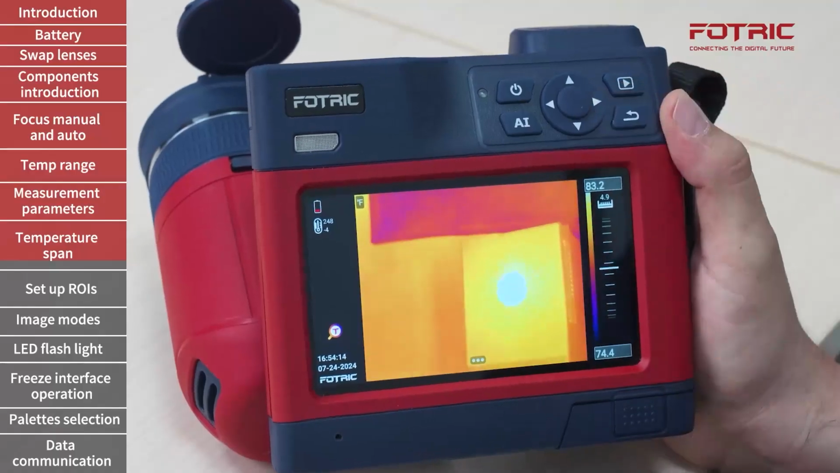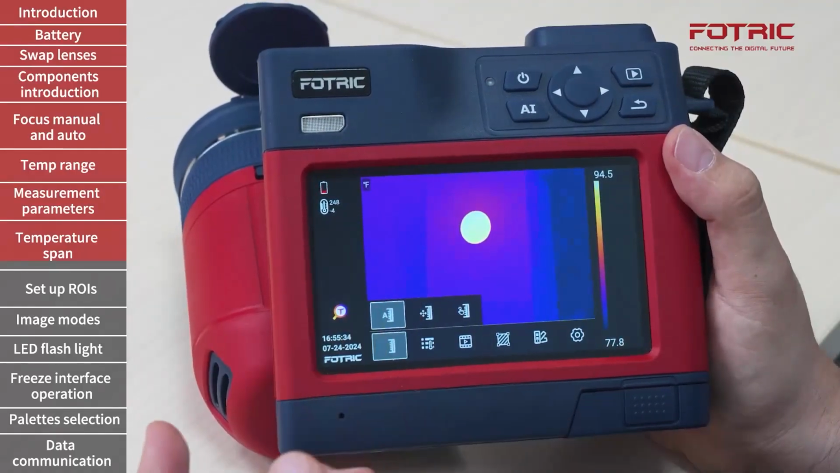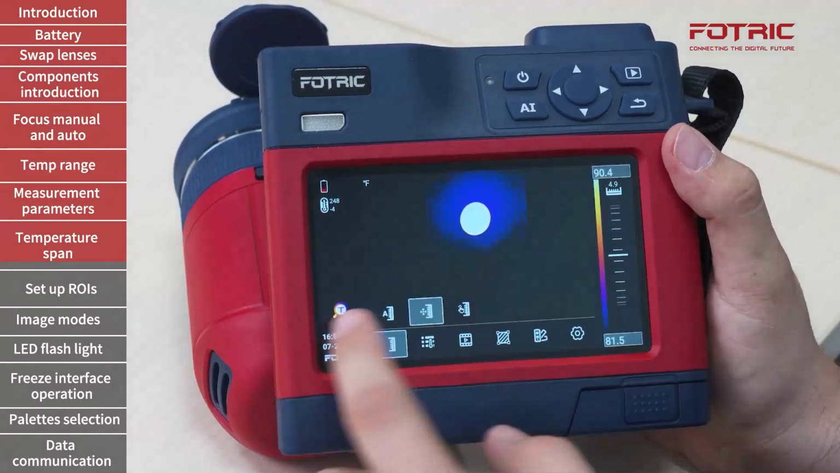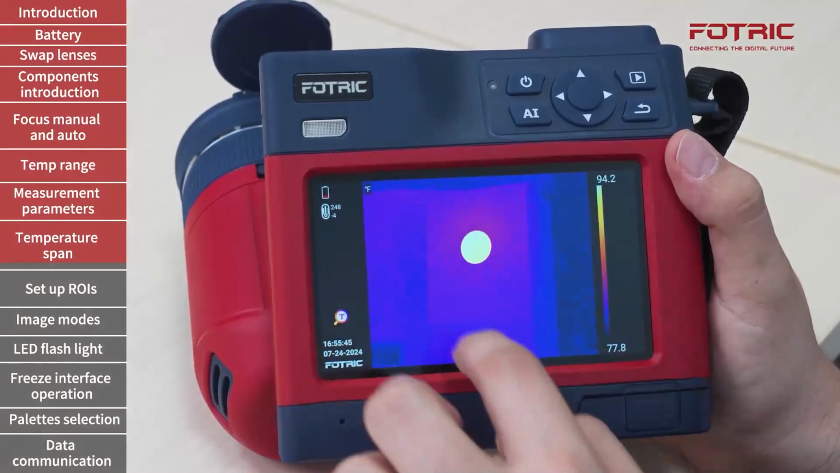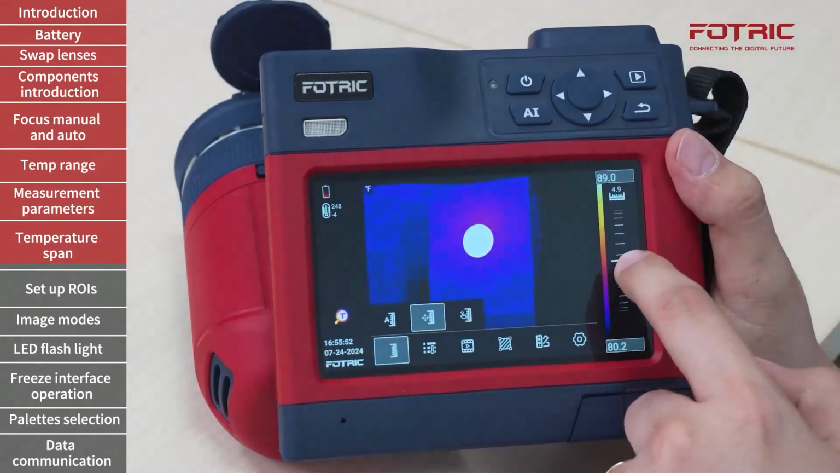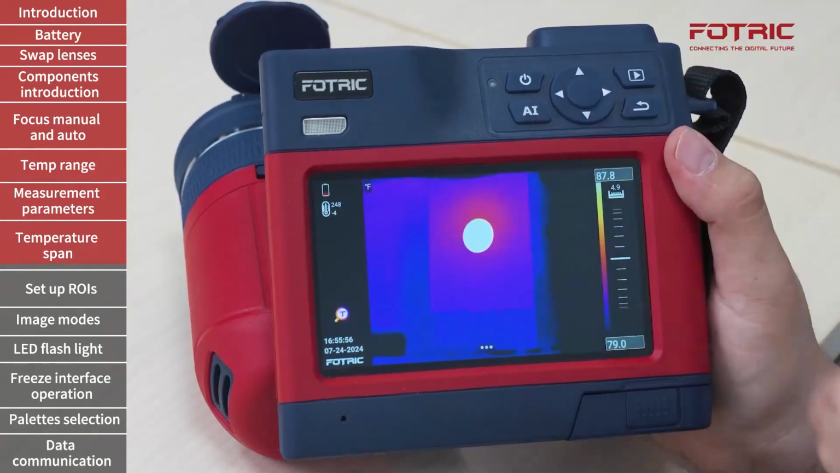I can see whether I want a lower span or a wider span. Switching between automatic temperature span and level and manual mode is a common practice when I'm running an inspection. I will use auto to scan around. Once something has been identified, I will come back, switch to manual, and start adjusting those values to get a clear picture. However, I can also set up my AI button as a shortcut to do that for me and avoid the multiple step process.